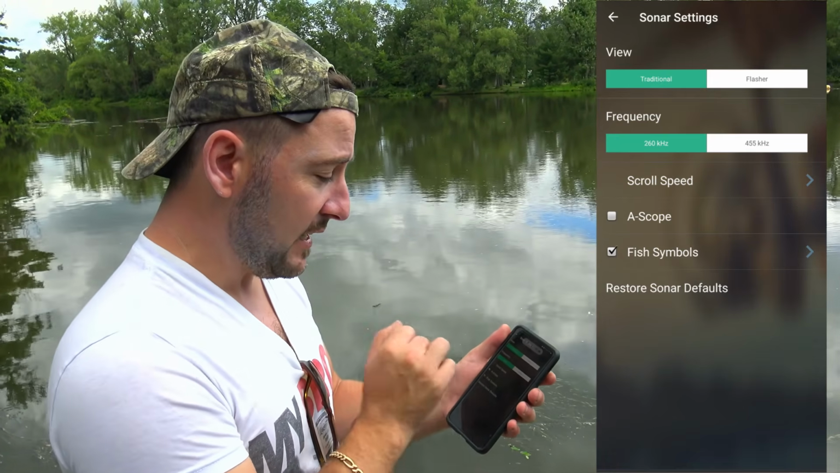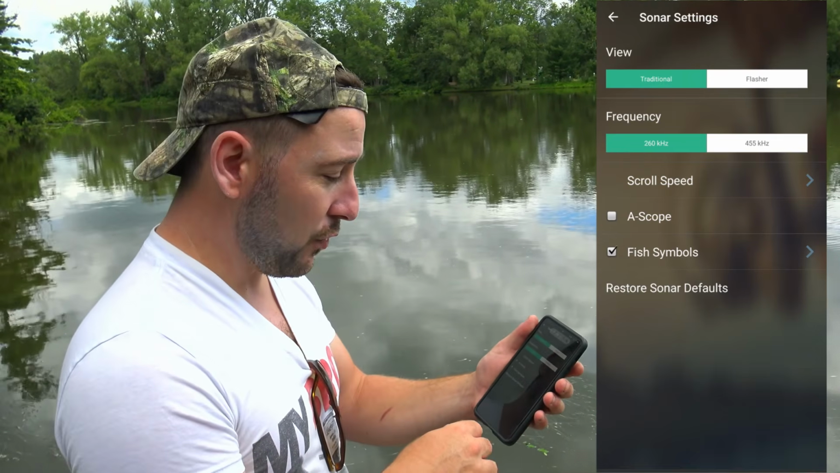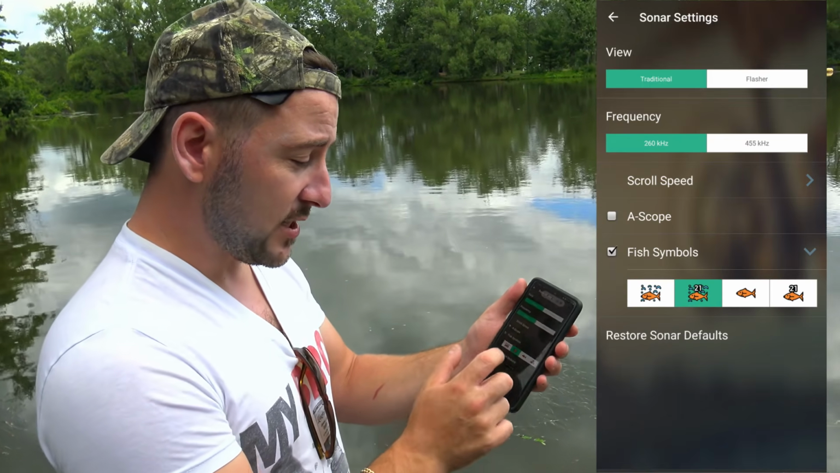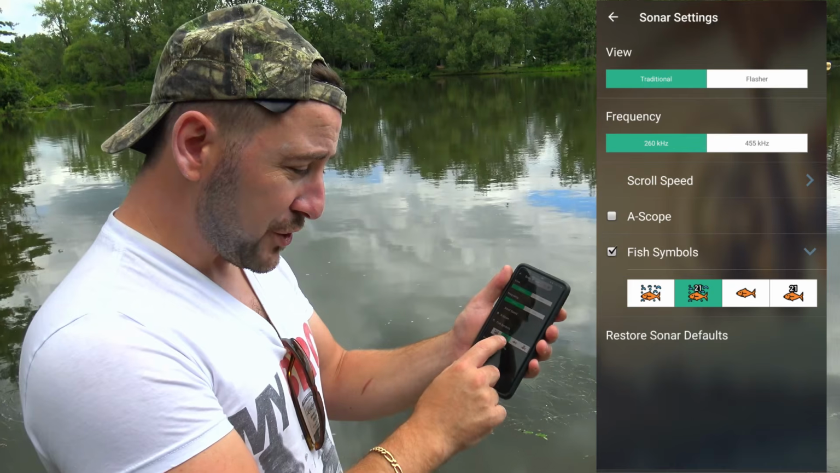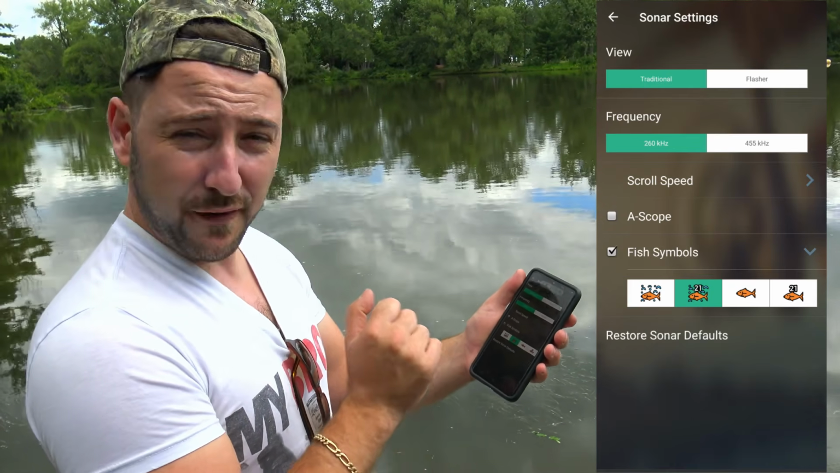You have frequency. I didn't test yet with the 2 different frequencies, but over time we'll get back to you on it. You have the scroll speed, which is so cool. Your A-scope, your fish symbols. This is where I chose the fish symbols, the second one. I actually like to see around it, and you could go to default if you prefer.